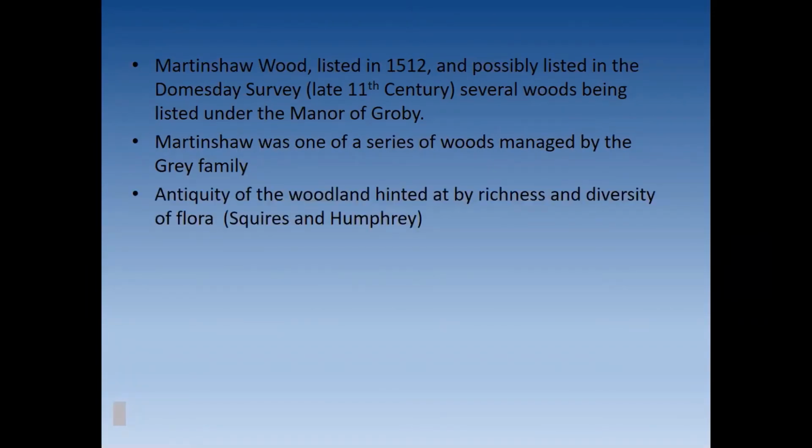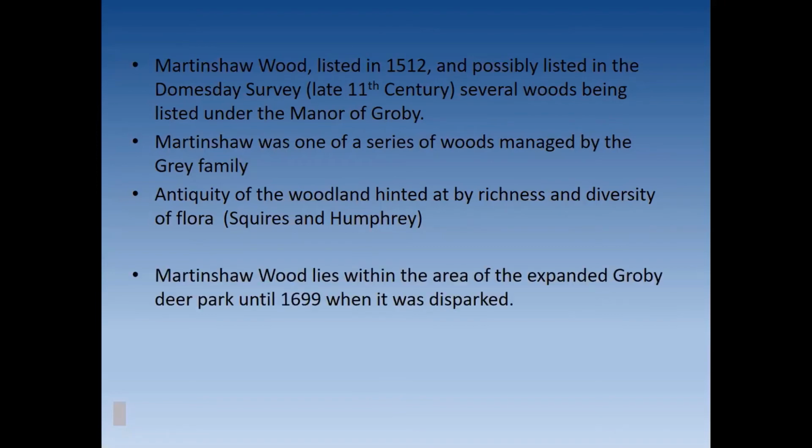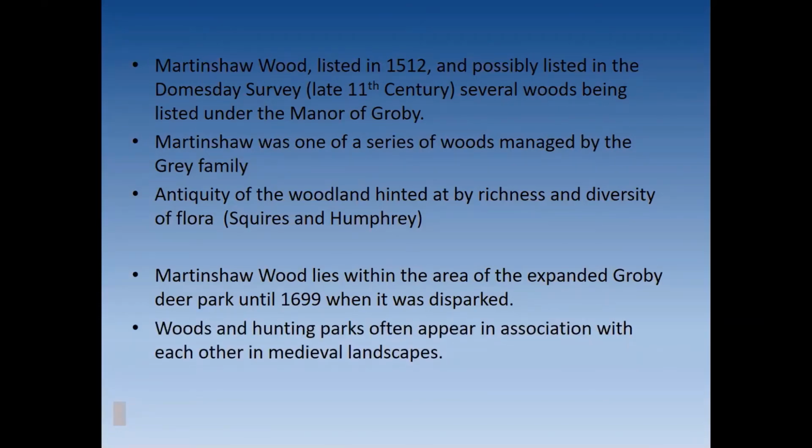The antiquity of the woodland is hinted at by the richness and diversity of the flora and fauna in a study by Squires and Humphrey. And Martinshaw Wood lies within the area of the expanded Groby Deer Park until 1699, when it was disparked and the woodland remained. Woods and hunting parks often appear in association with each other in medieval landscapes.